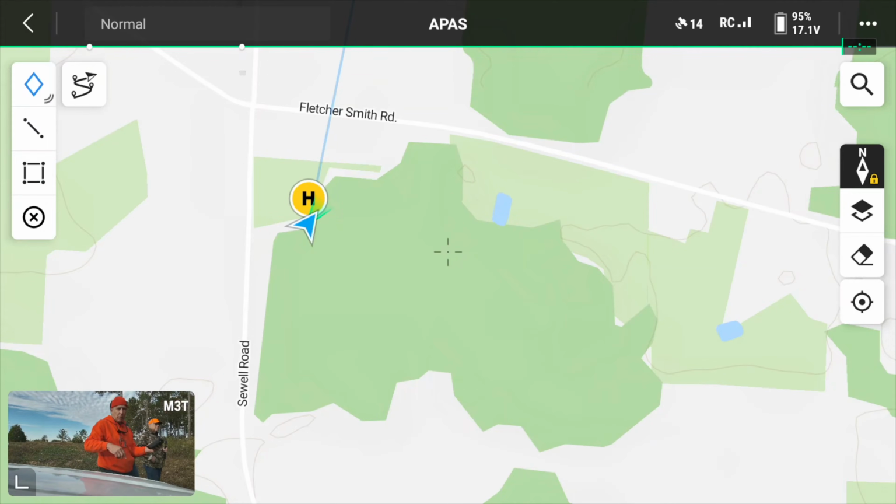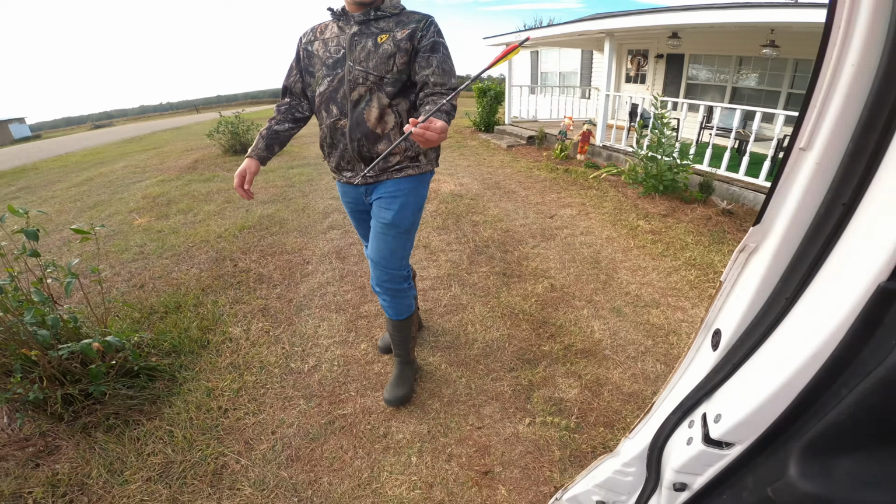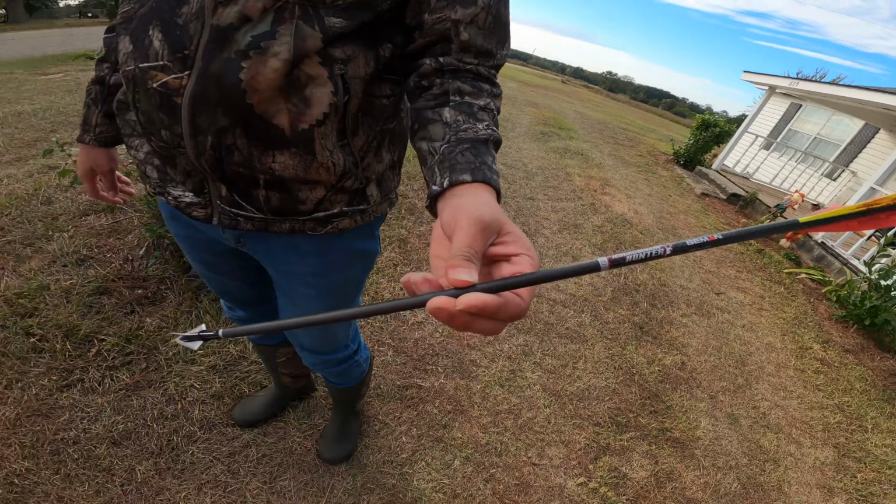I think he's right up here. Let's stick it back in that way, right? You agree? Right there. Oh yeah, look at that. We got a dead freaking deer.